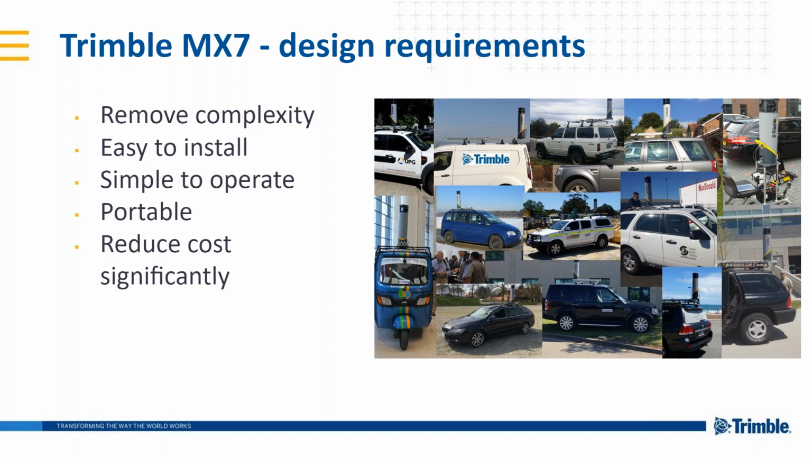So it had to be easy to transport and easy to operate, so that you don't need lots of training to operate the system. We also wanted to make the system more accessible for a wider group of potential users. So a cost reduction compared to traditional mobile mapping systems was also one of the key design requirements. On the photos here, you see a range of photos from our beta users. They got a system which is slightly different from what the system actually looks like now, but they helped us to define what the final product was going to look like.